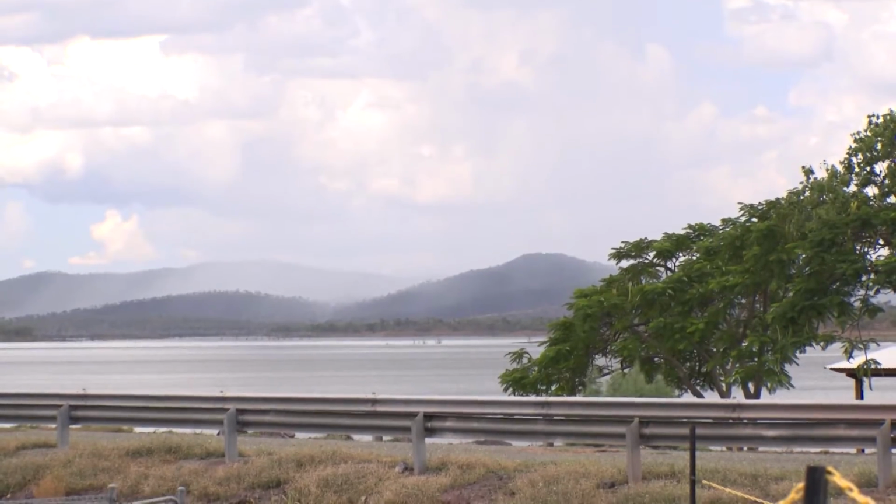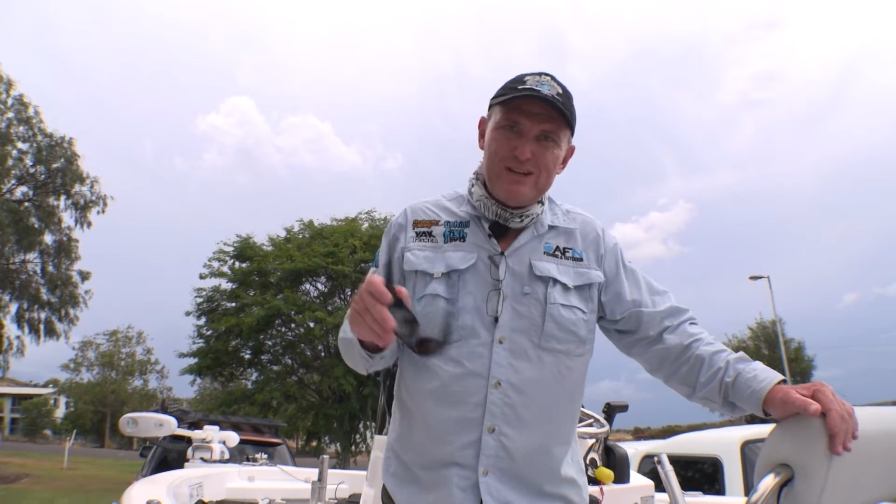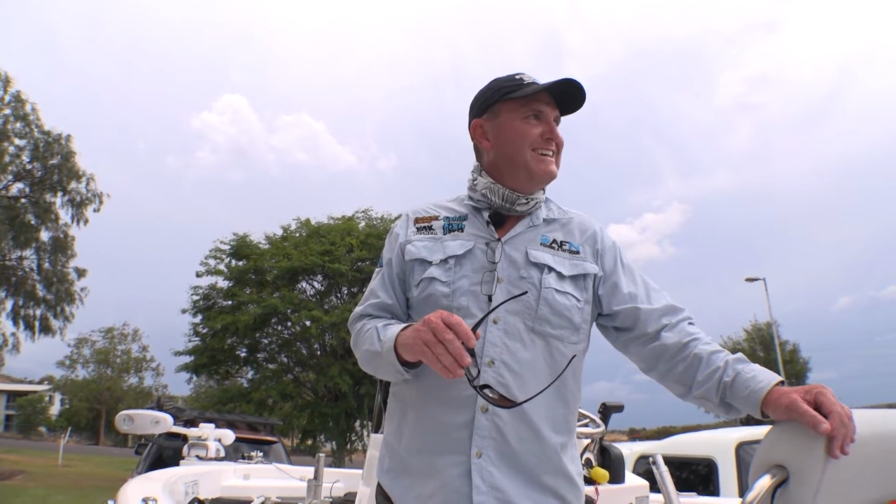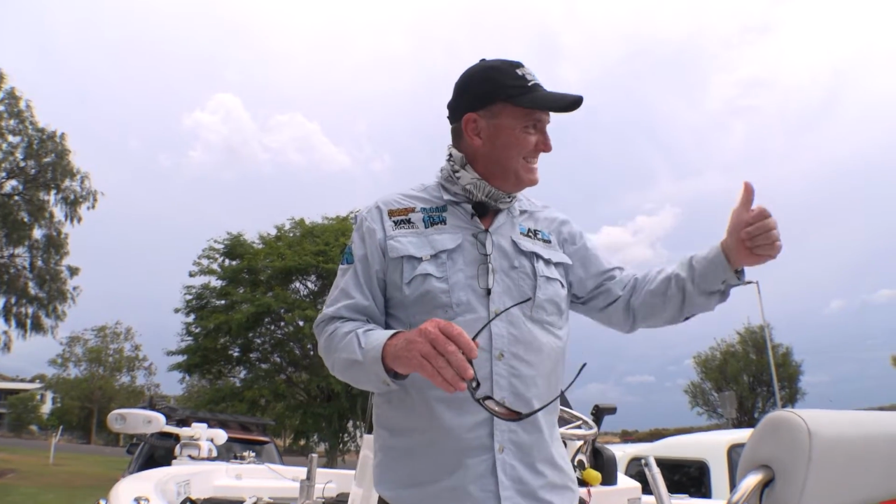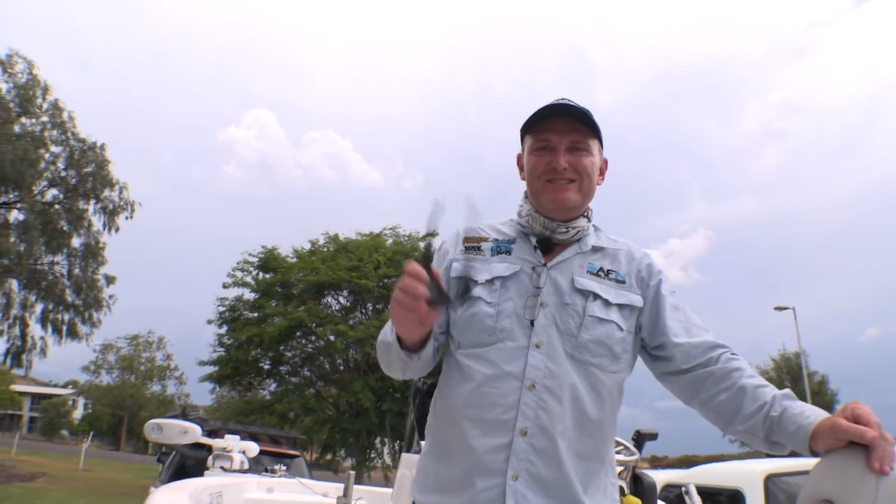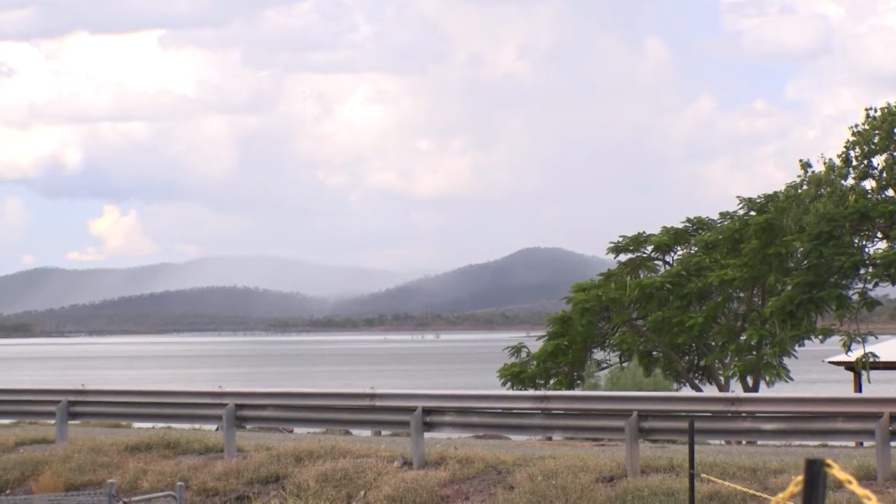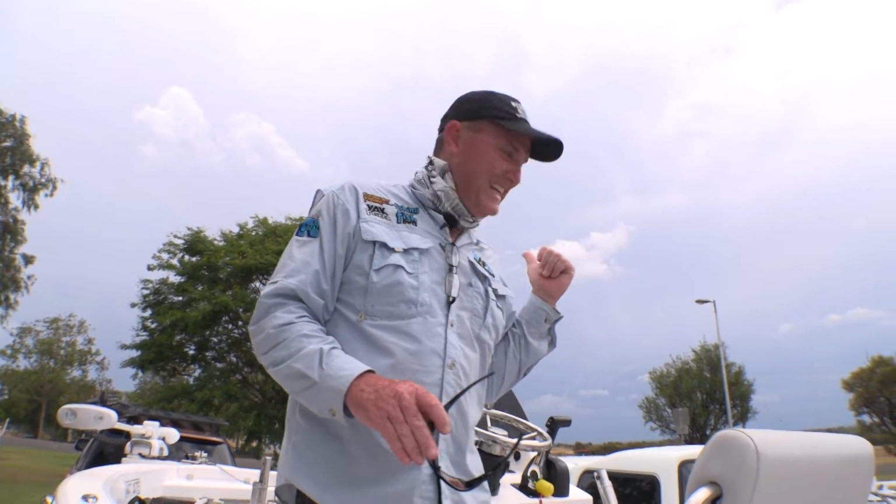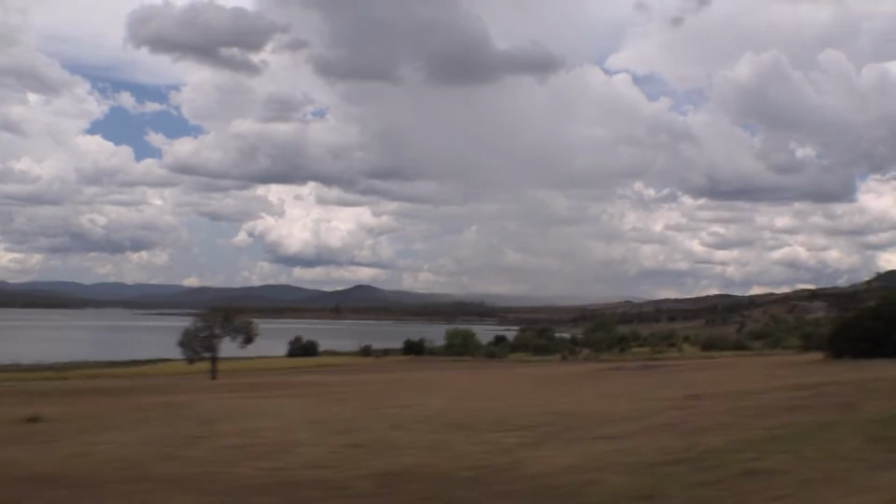Trying to head out again for another afternoon session. Again, Queensland's turned on the afternoon storms. We're heading out. Hey boys. So we're heading out to chase a few barra this afternoon, but it's already starting to rain. I'm pretty keen, the boys they're keen. I think they're going to do a wheel bearing on the way. It sounds a bit ordinary.